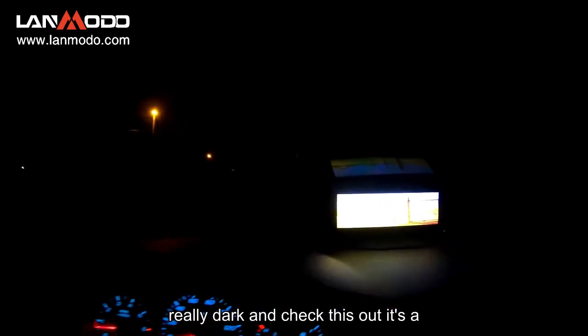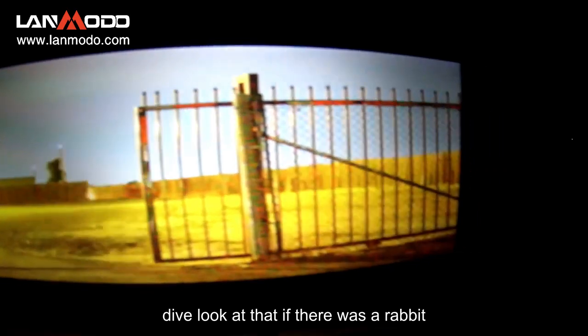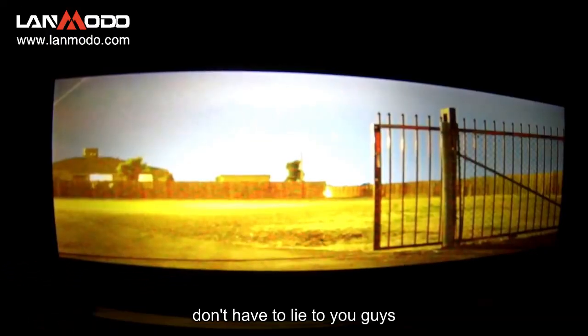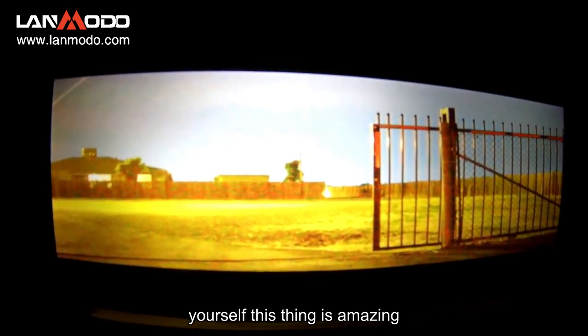Okay, so I pulled off to this road where it's really dark, and check this out. It's straight daytime. Look at that. If there was a rabbit right there, I could freaking see it. I don't have to lie to you guys. You guys could see the evidence for yourself. This thing is amazing.